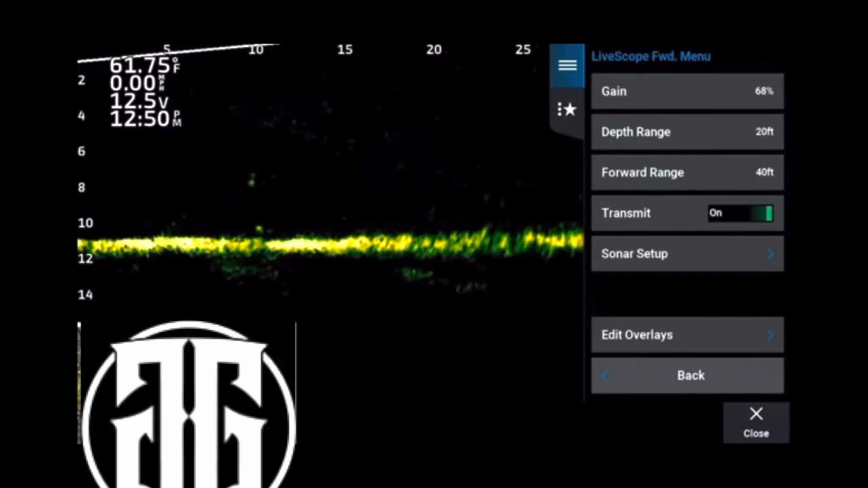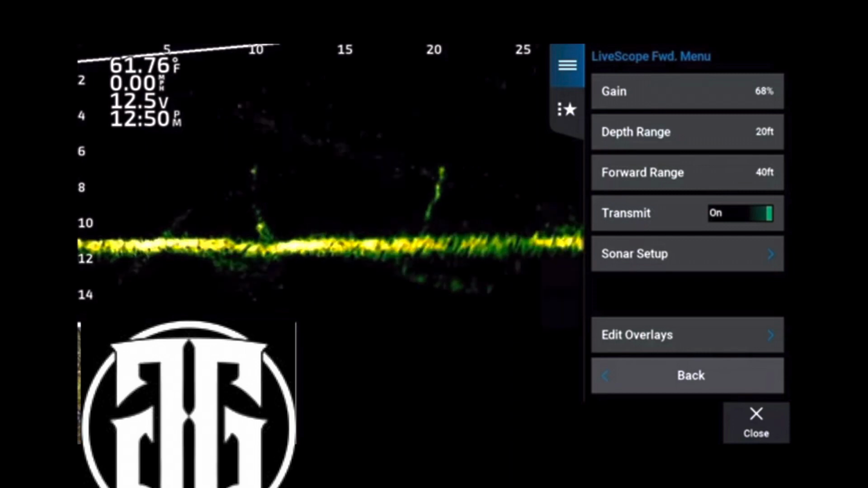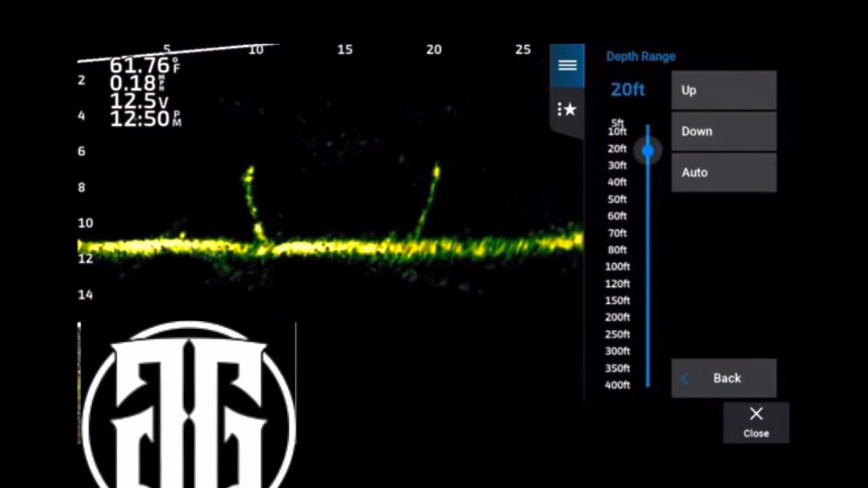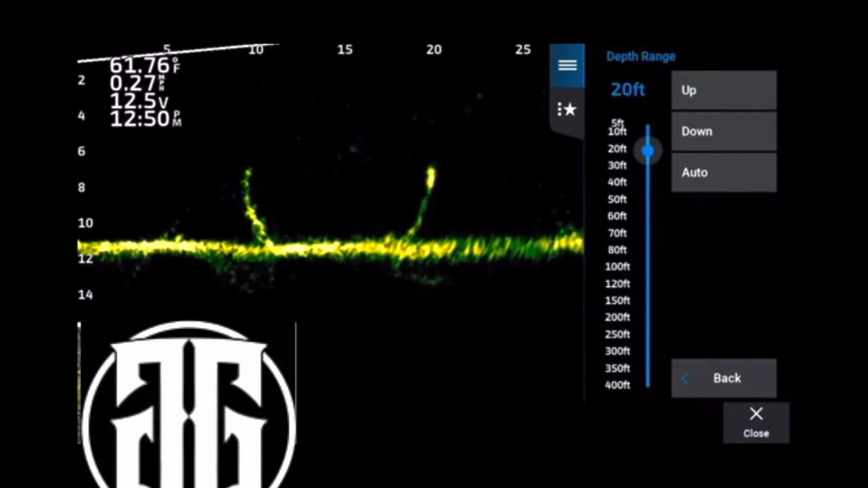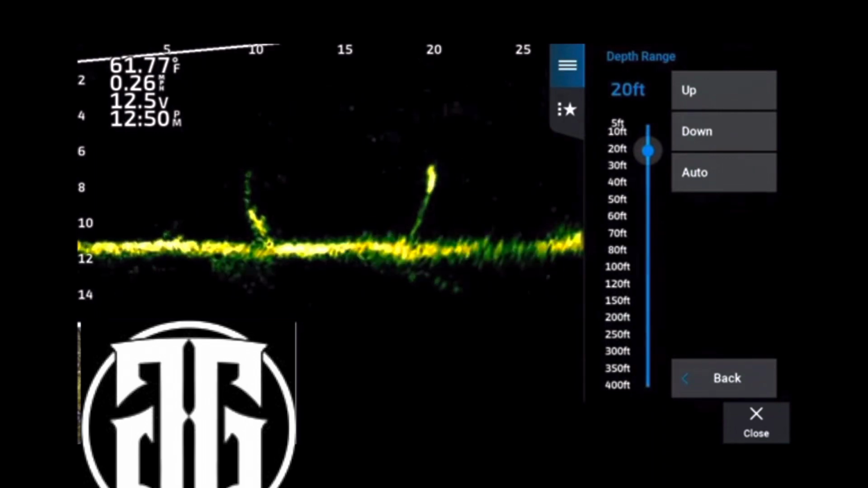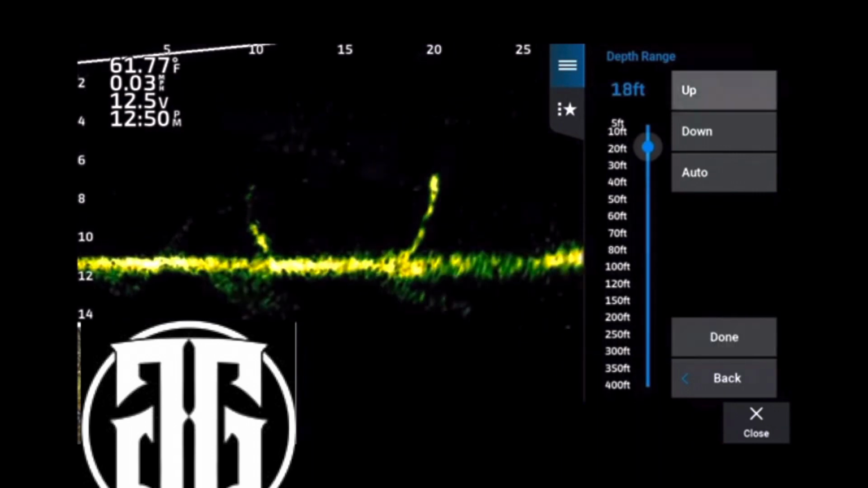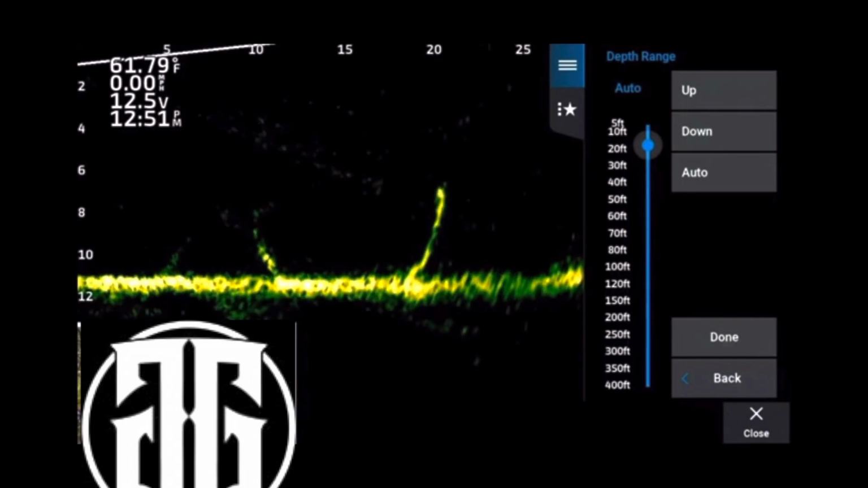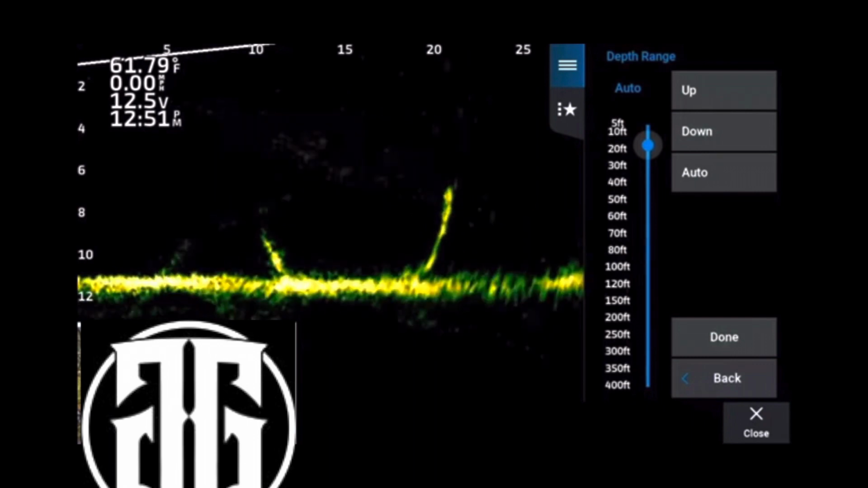Now, as I go up and down, the particles in the water will appear. The screen gets a lot fuzzier. But secondly, it also blows the screen out. If you're in 11 foot and you put it on 13, everything looks big and blown out. By putting it on about 20, 21 foot depth when you're in 11 foot of water, it's going to clean the picture up.